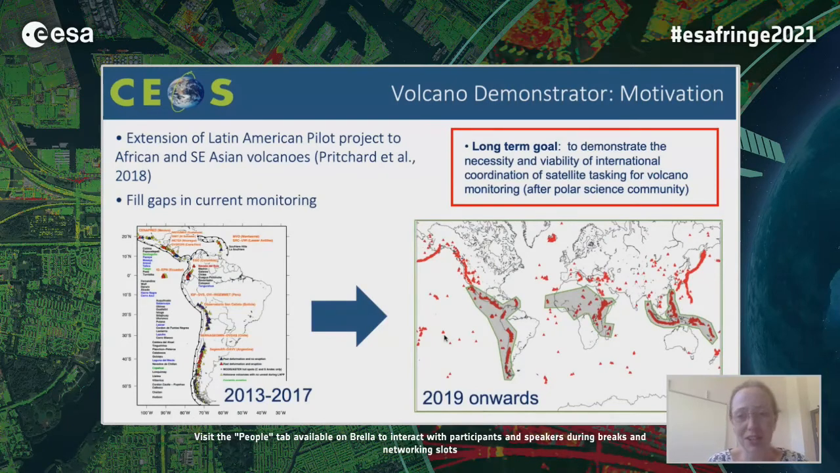The Volcano Demonstrator is an extension of the Latin American pilot project, which ran from 2013 to 2017 and is summarized in an article by Matt Pritchard, published in 2018. That focused on trying to get a diversity of SAR data and InSAR processing to volcano observatories in Latin America, filling in any gaps in monitoring and trying to maximize the way that we use these data sets.